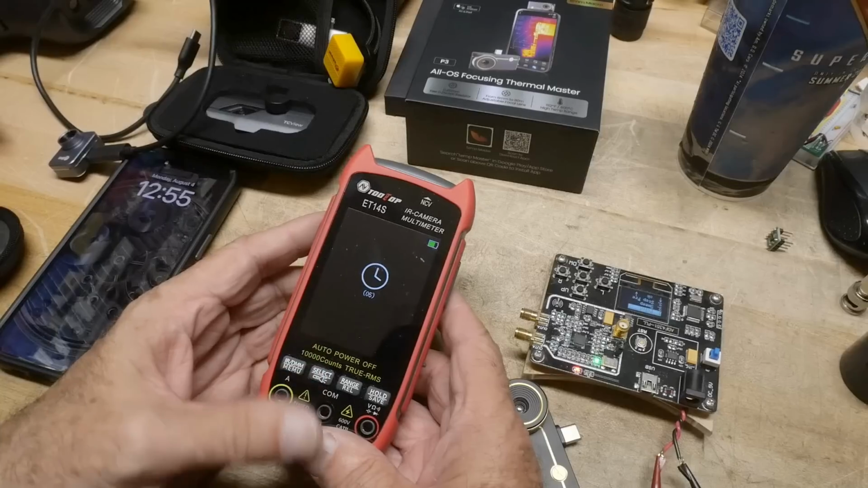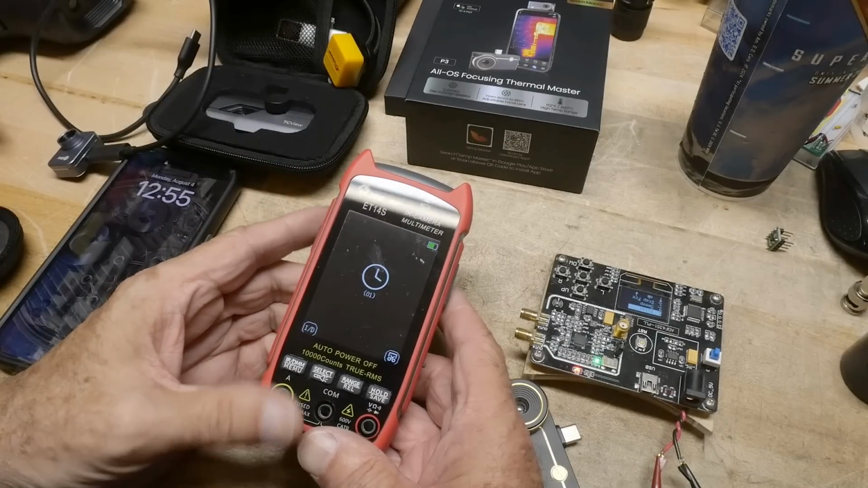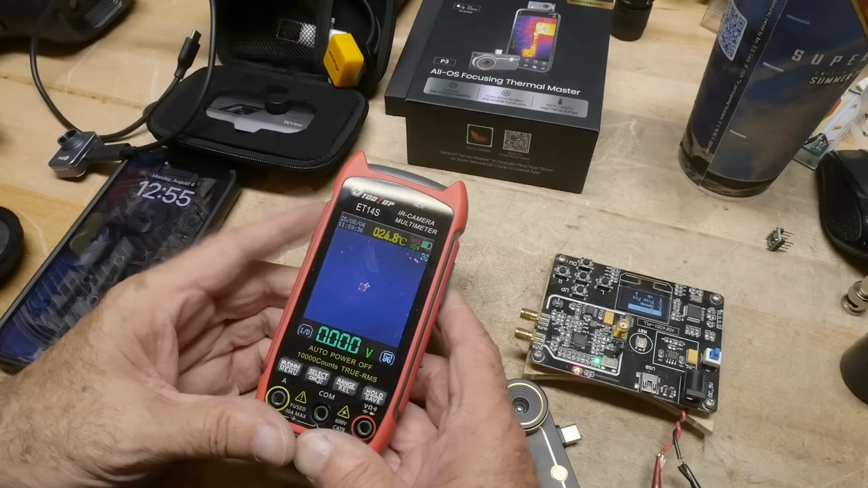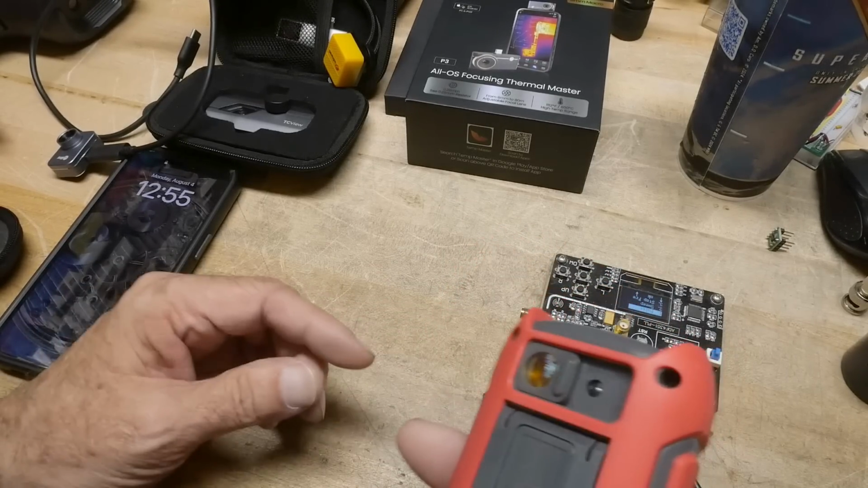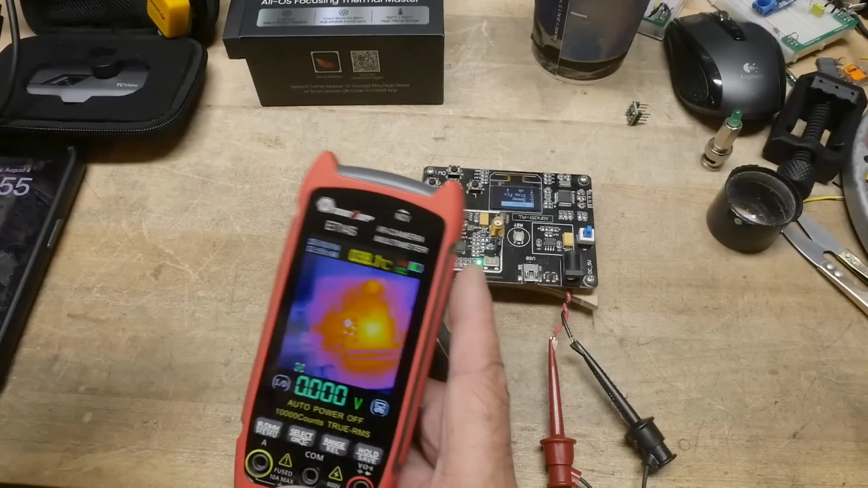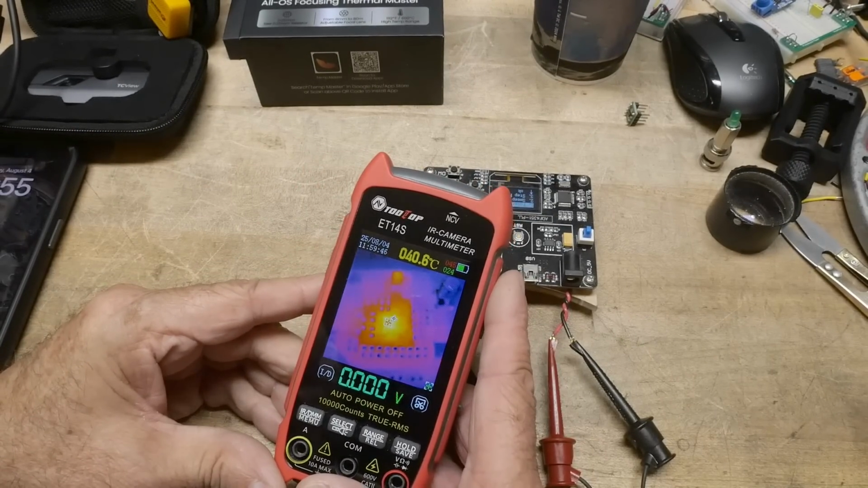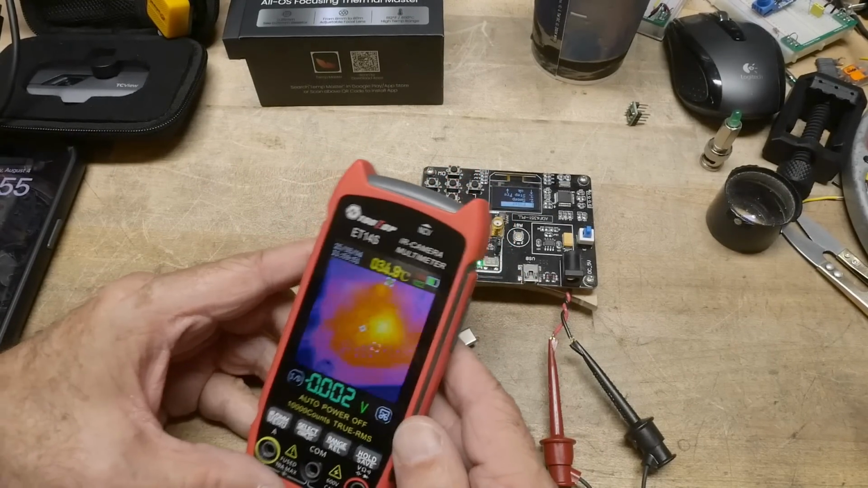I still use this a lot just for quick stuff, just because I just push the button and it works. I don't have to attach it to my cell phone or whatever. So it is all just up and working. So you can see here, it also can see up close because it has a built-in macro lens that slides over.